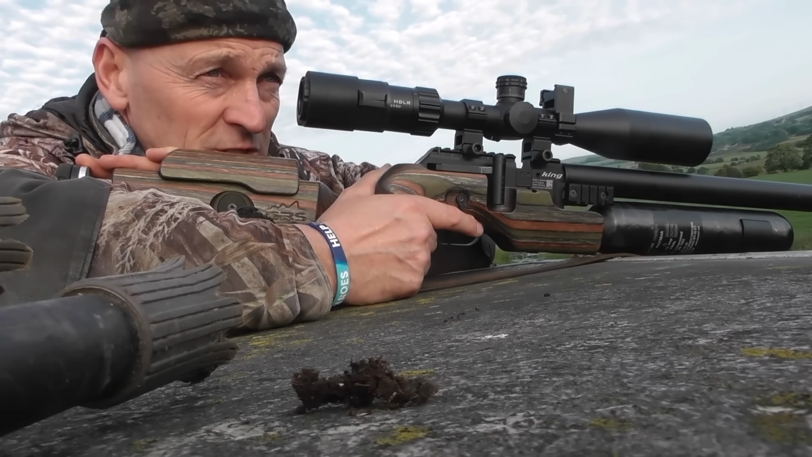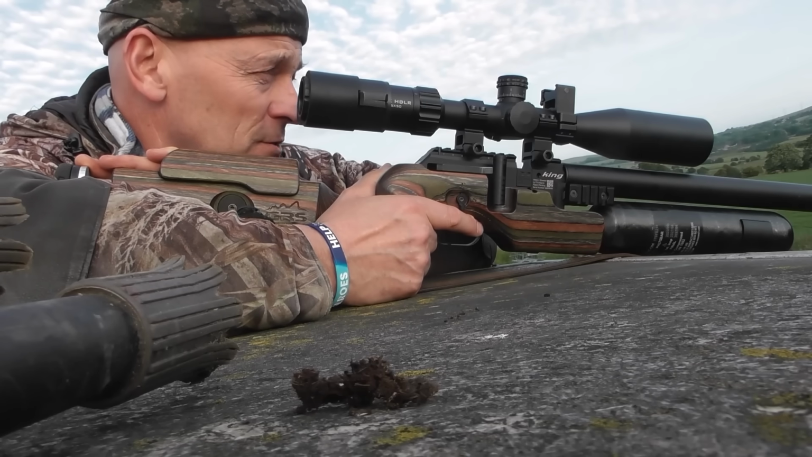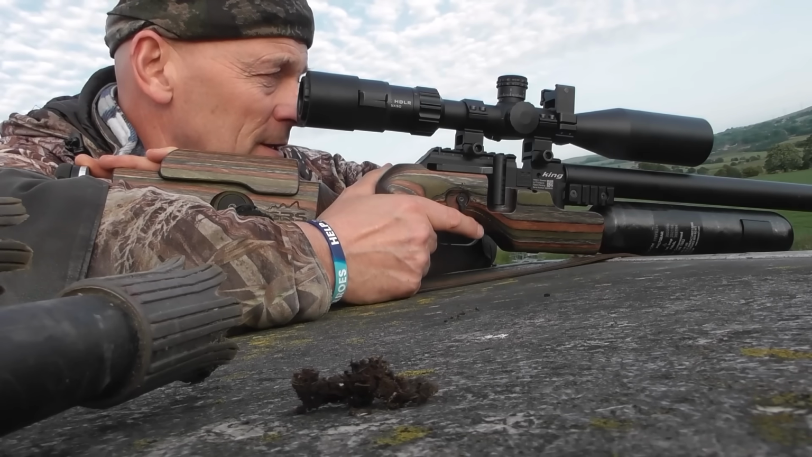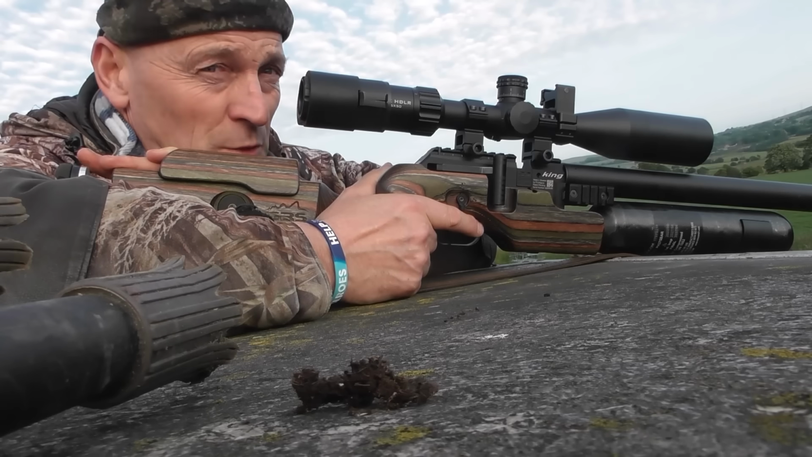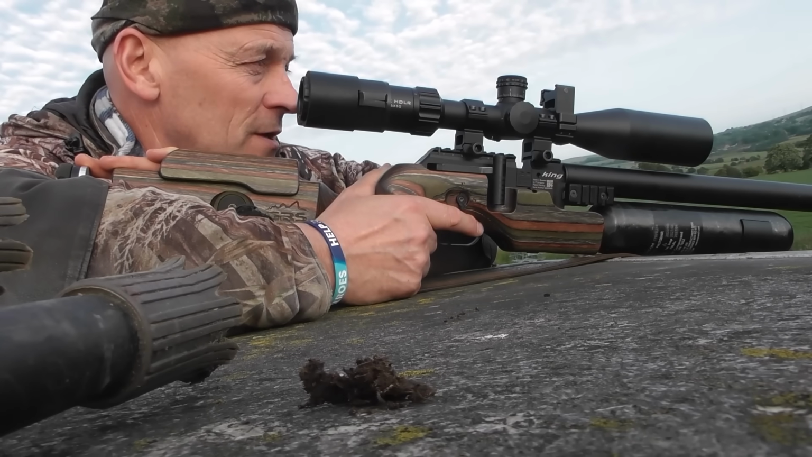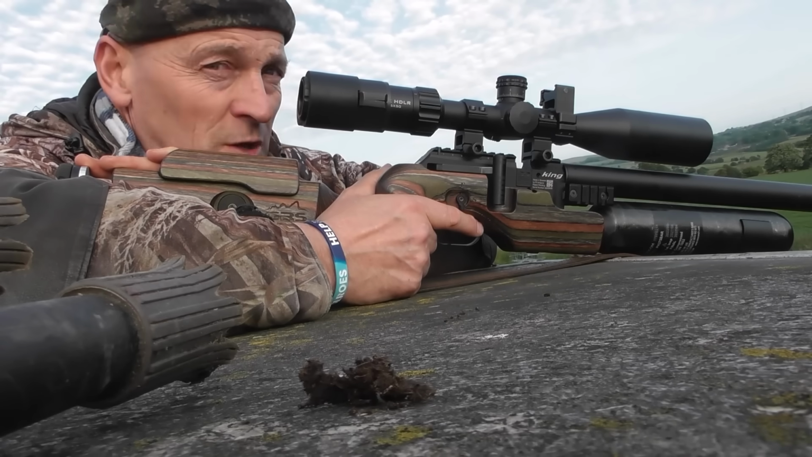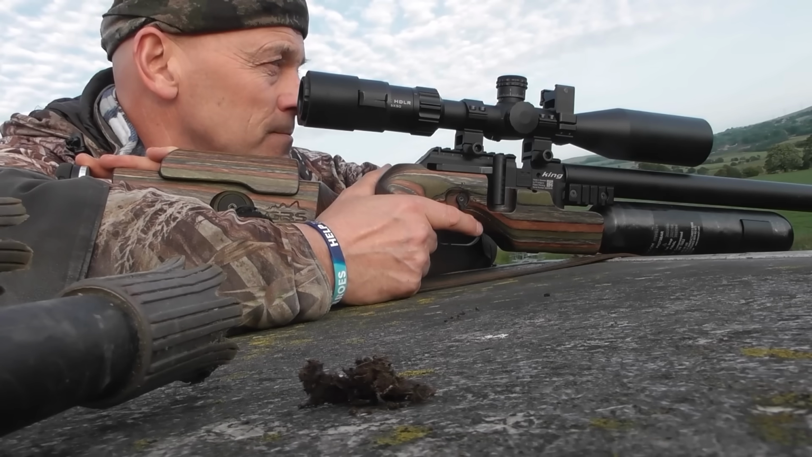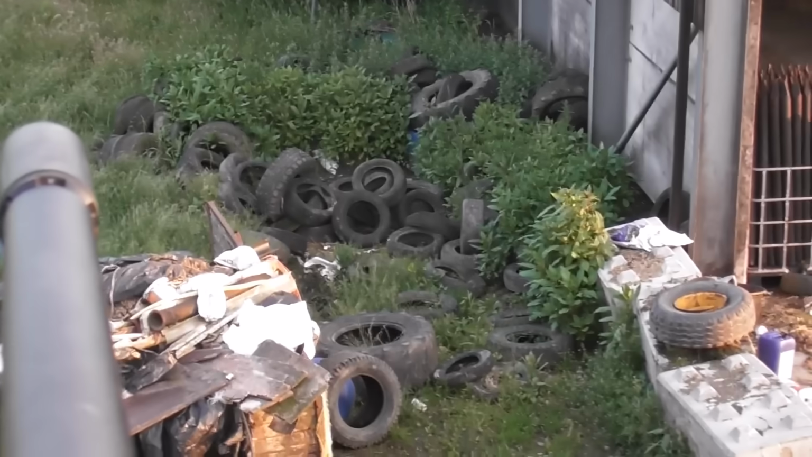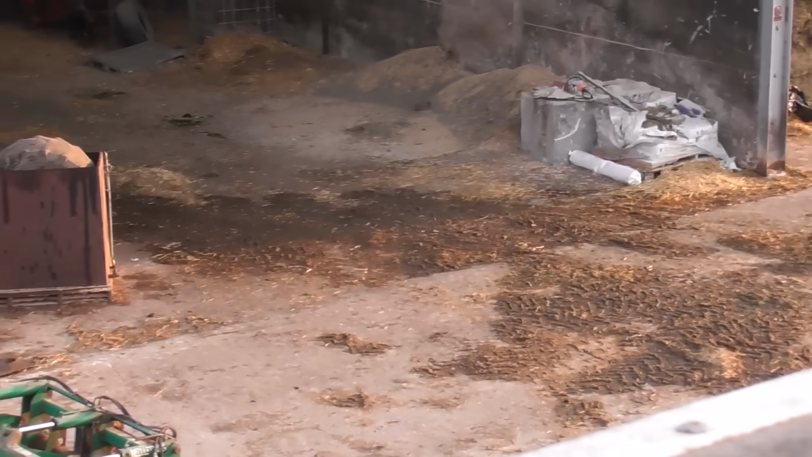The King at the moment is doing 58 foot-pound with a 27 grain H&N slug, but I'm going to turn the power down later, which I will explain later on. But for now I'm going to leave it on 58 foot-pound, and these rats at 35 yards are going to get it, so I've got to be quiet. Yeah, these rats are in these tyres here, and they're running across that farmyard there to that pile of blend, so let's see if I can get in there.